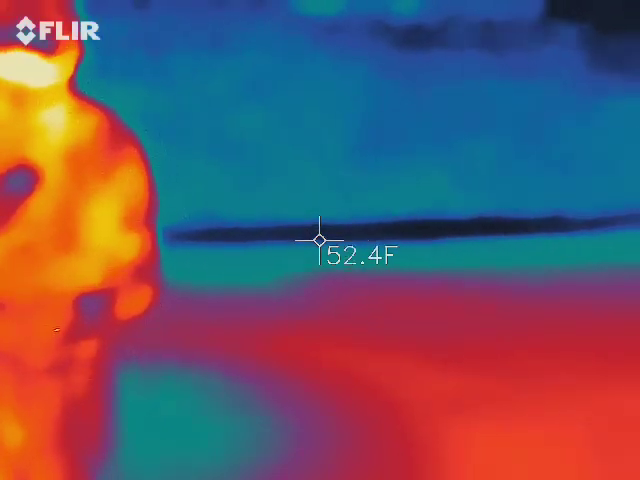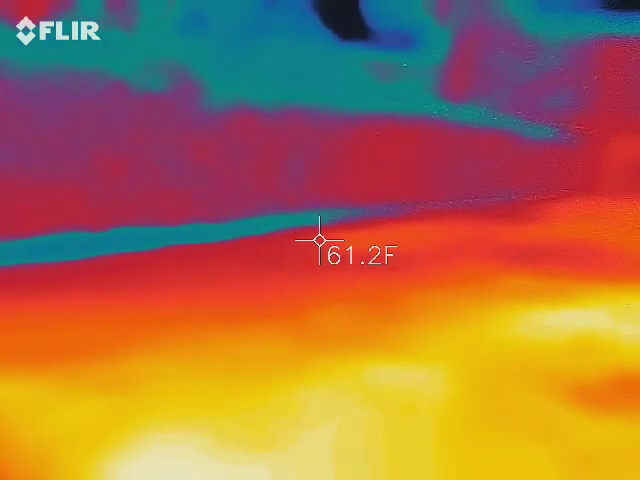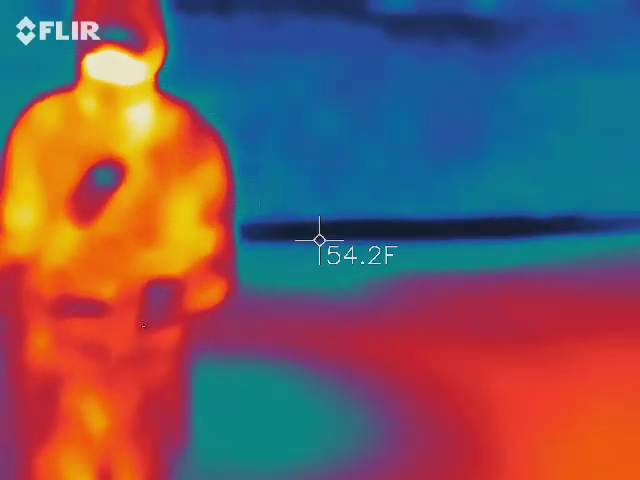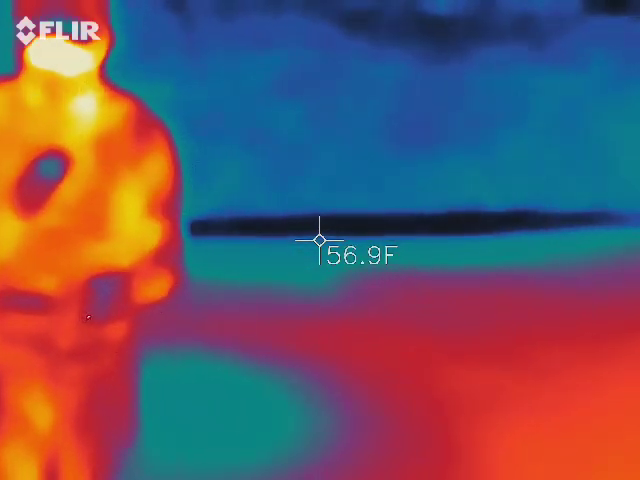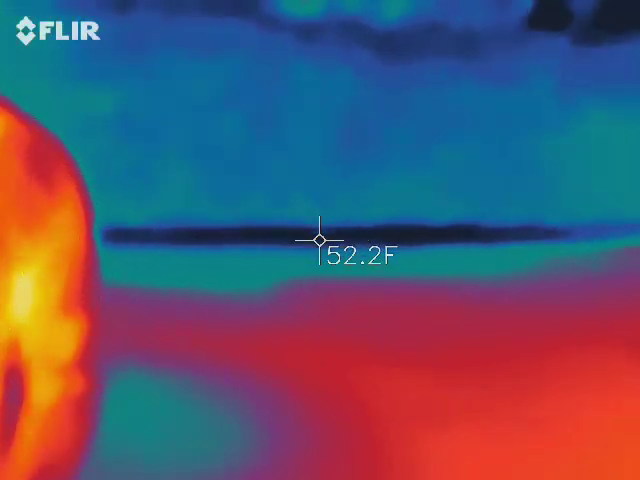But why would grass be black? Huh. You see? And now it's not. Oh, there it goes. Could it just be, like you said earlier, the heat from him? Yeah, I don't think that's it. Thank you. No problem.